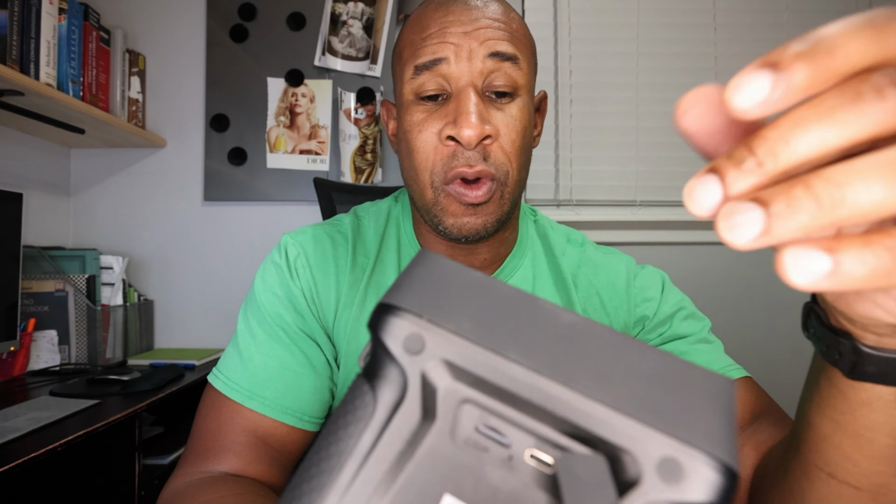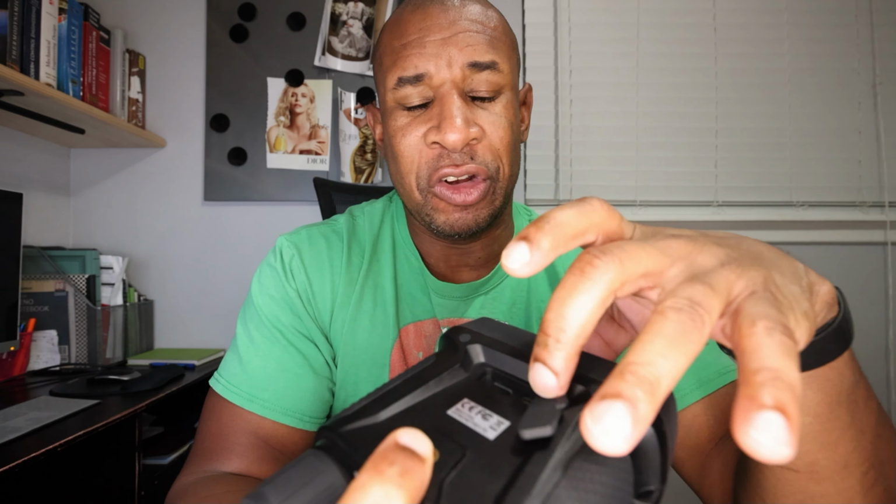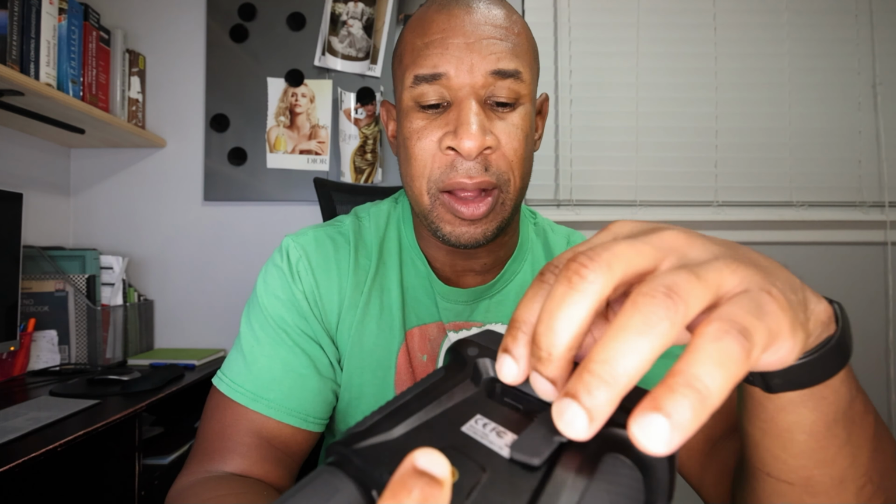So as I said, I'm sorry, before I go into that, it does come with a 32GB card. The card slot is at the bottom, along with a USB-C type cord that you can use for charging, as well as I believe you could transfer files to the computer. Don't quote me on that one. I haven't tried it. I would probably just use the mini USB.